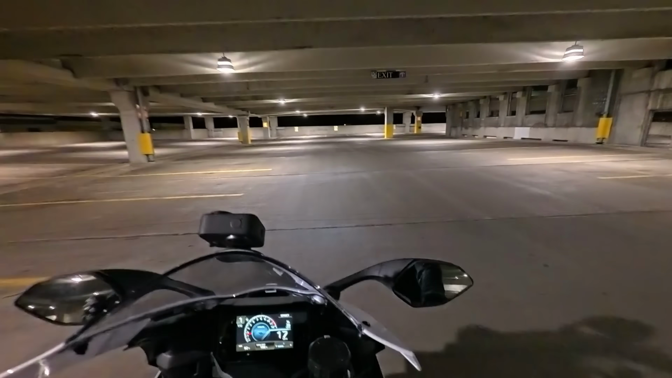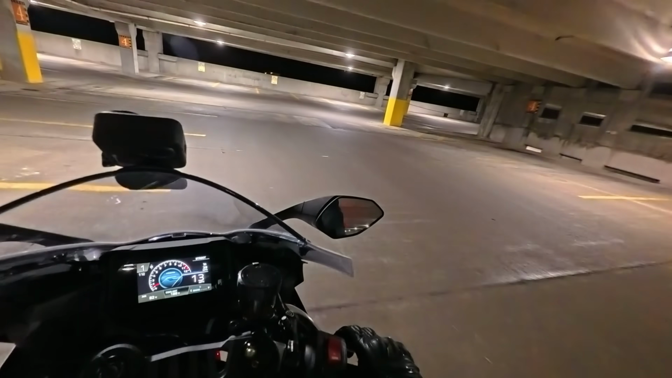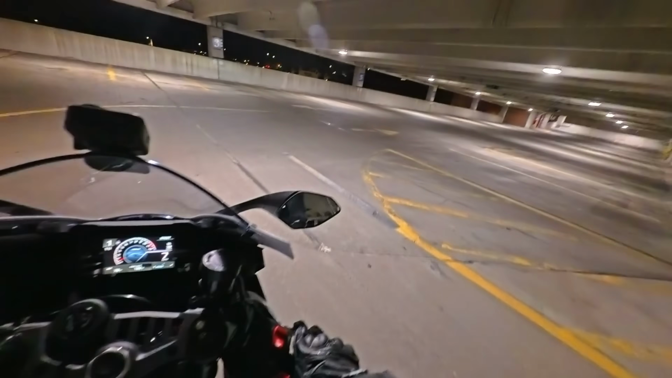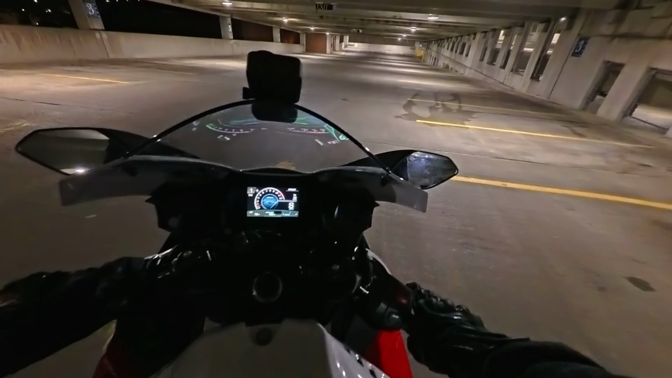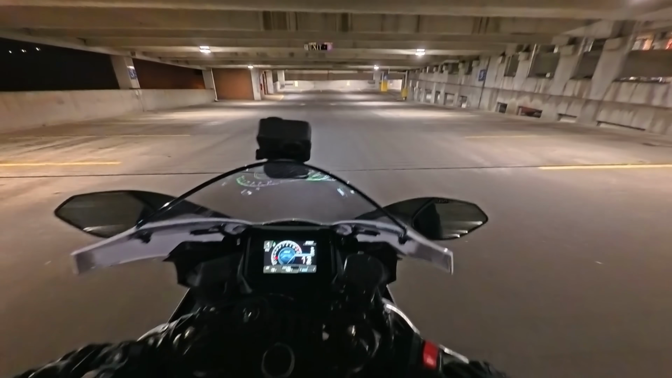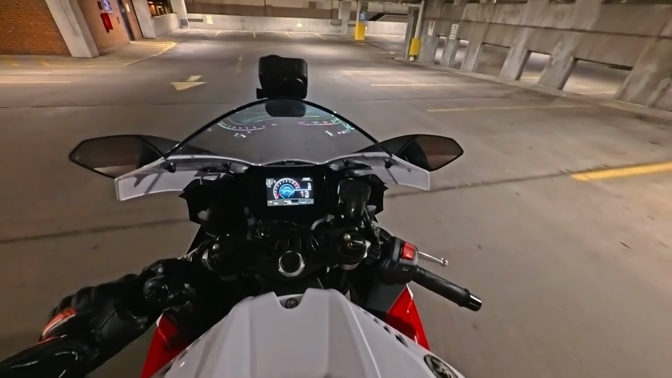The calipers and the lines themselves are good. All the expensive hardware that Yamaha puts on these bikes is really good. But the stock pads, I don't know what it is about Yamahas, dude. Full power of the rear brake. Okay, let's get at a higher speed. Full power rear brake. Come on.